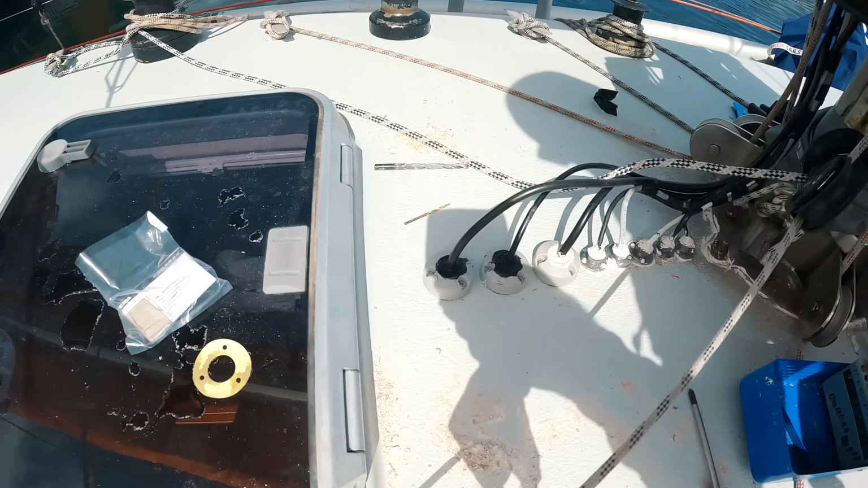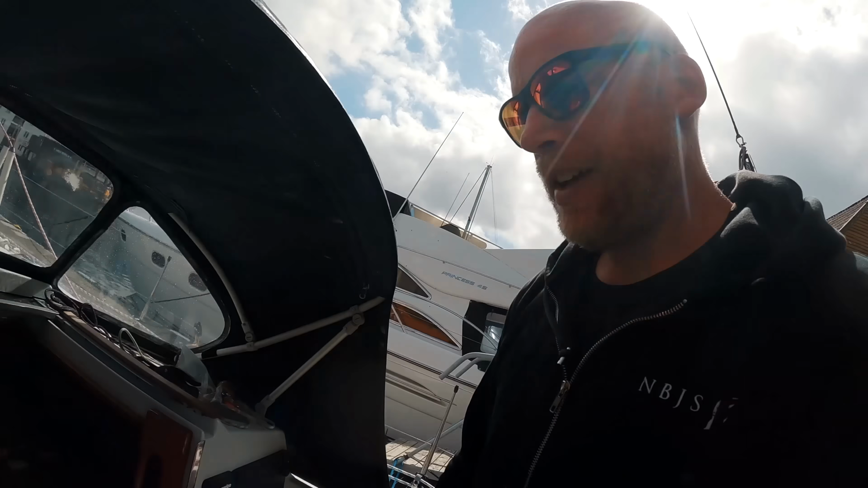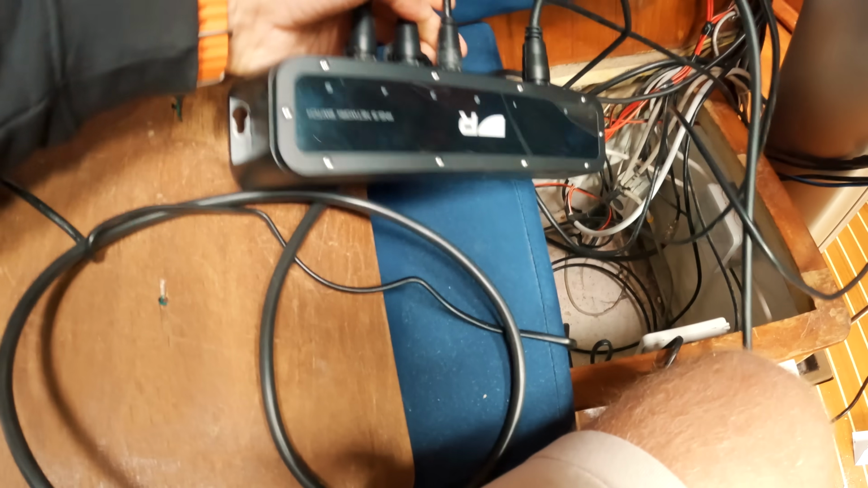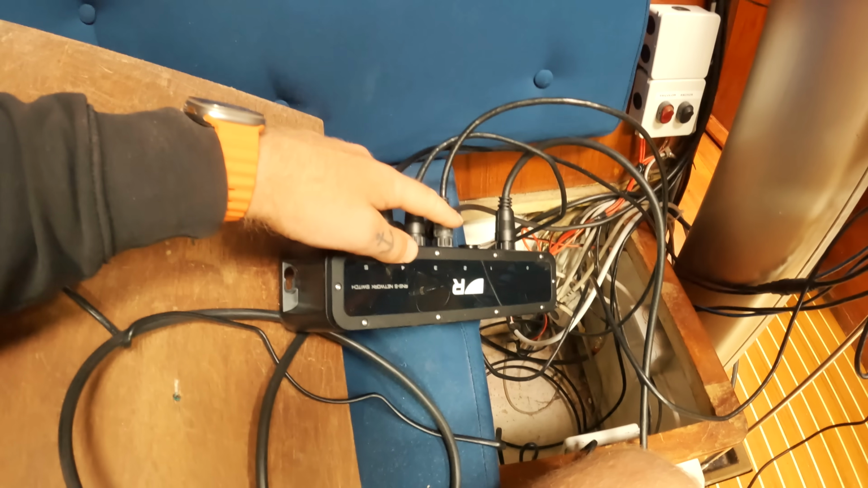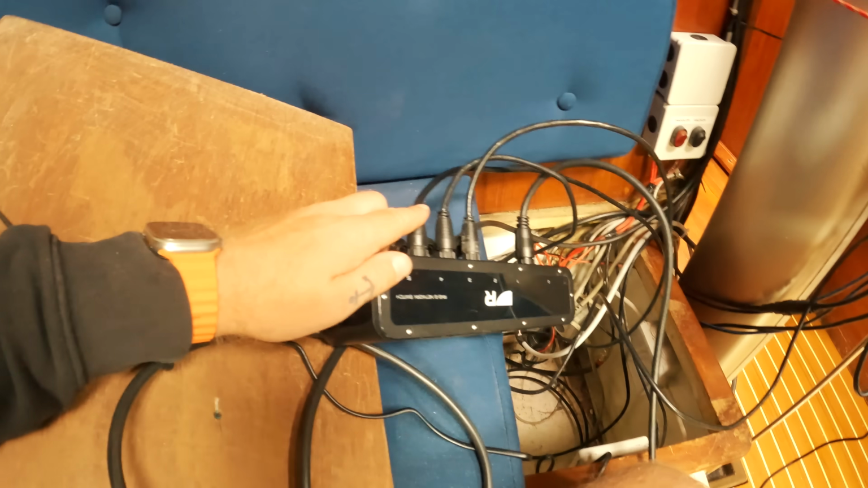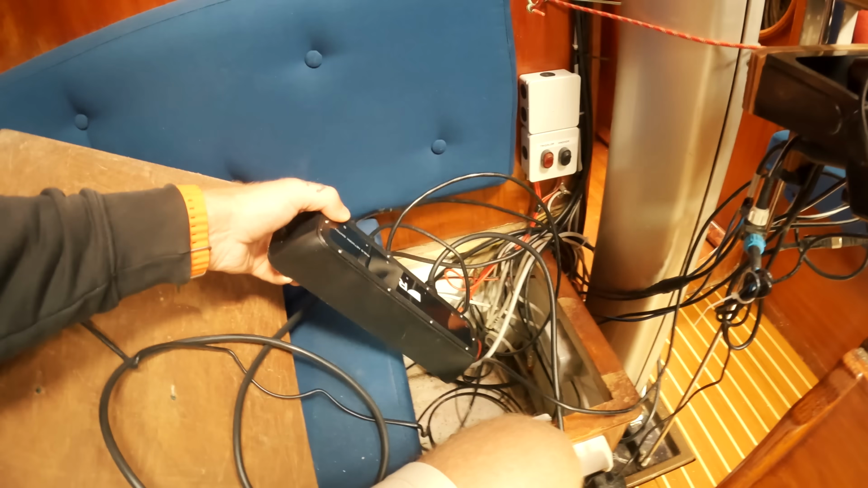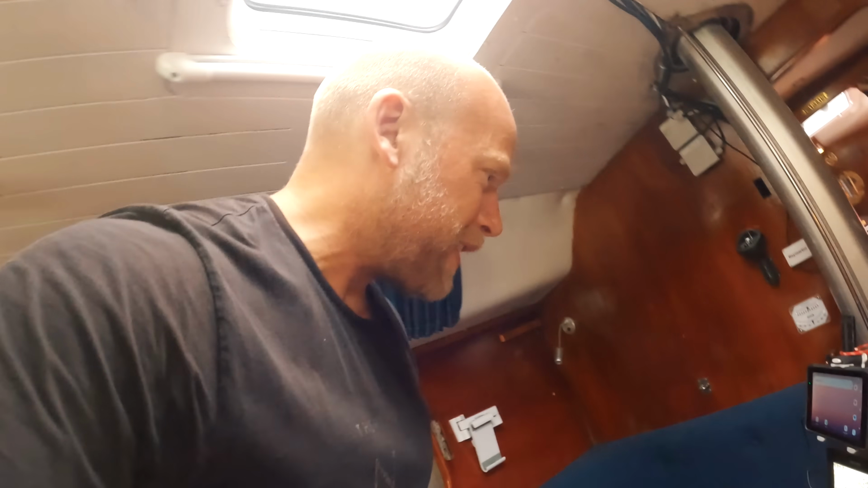So now all the cables are secured on the top side, and now we have to connect it to the Raymarine system on the downside in the cabin. Alright, so I need to tend to this mess now. So this is the network switch, which is not connected by power, and this is for the chart plotter here, and that's for the camera up in the mast, and this is from the network. So I have to figure out how to fit it. It doesn't look good now, but let's see. Let's do it like this. So it looks very messy, but it's working now.